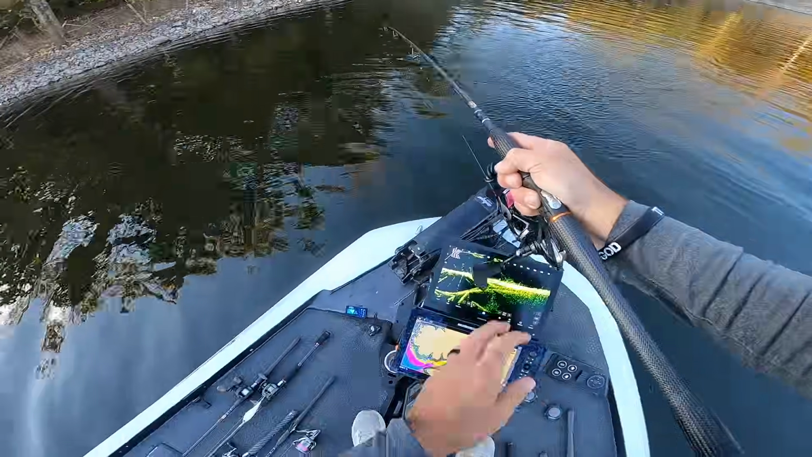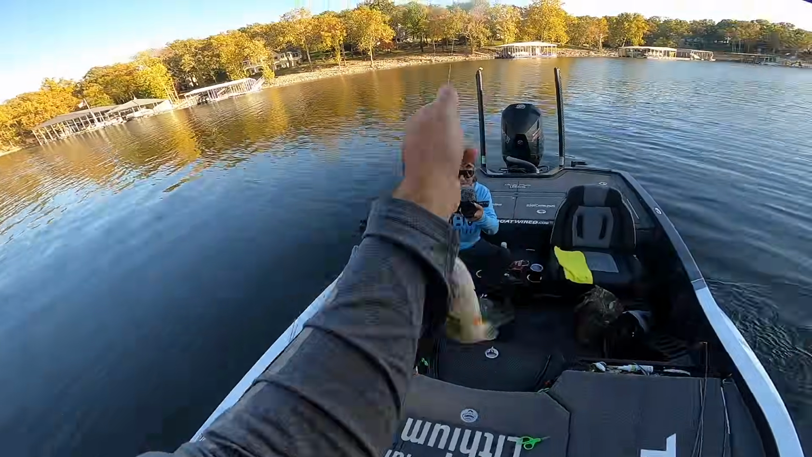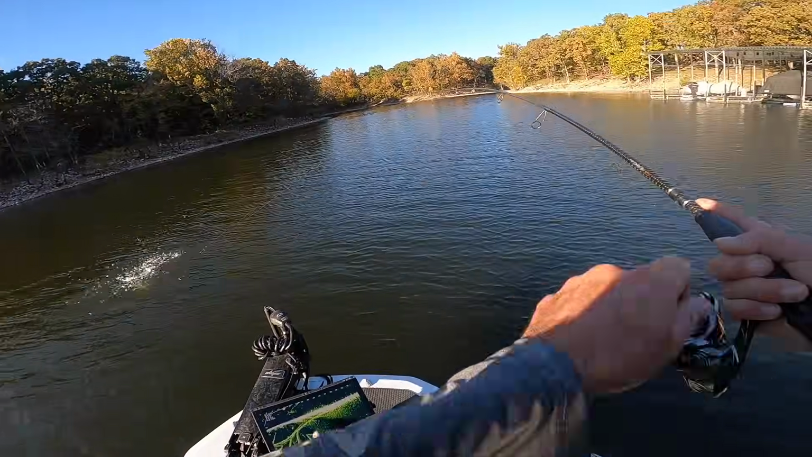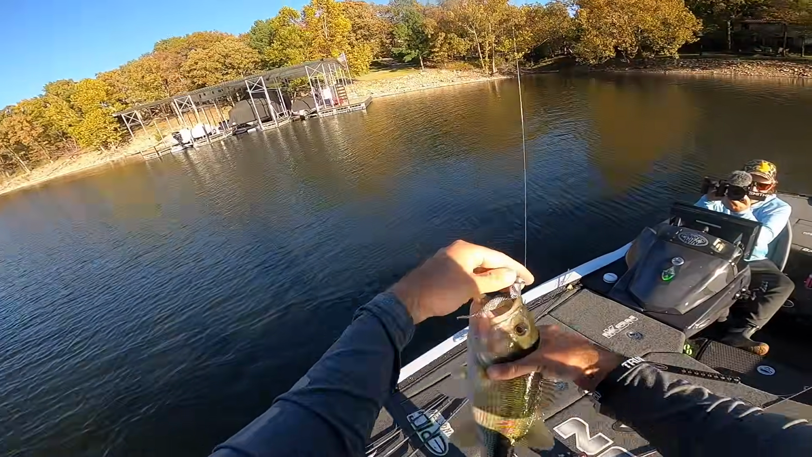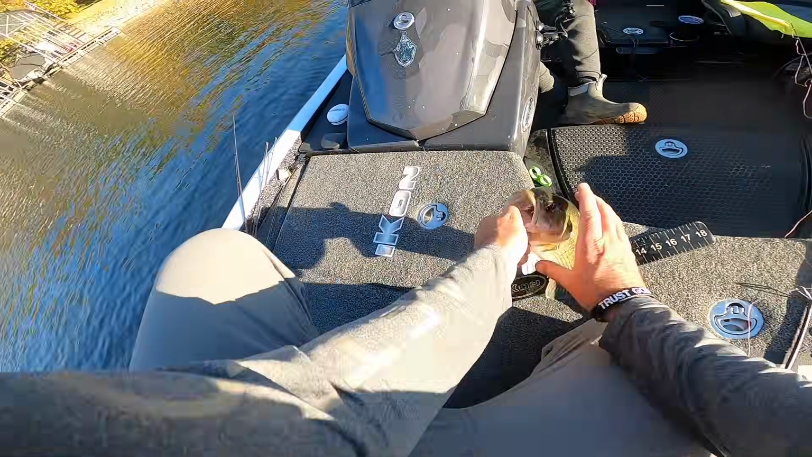Yeah. It's like a 2-pounder. Just kidding. I got you, didn't I? That one might keep. Spotted bass. Yep, keeper. We got us a keeper. 15-incher.